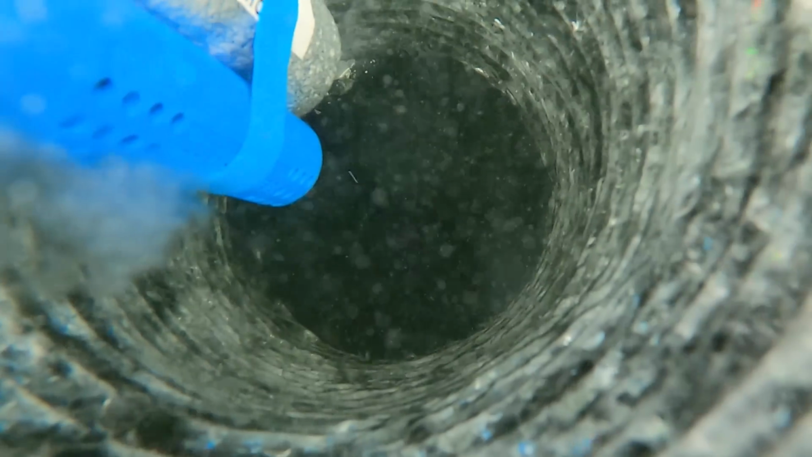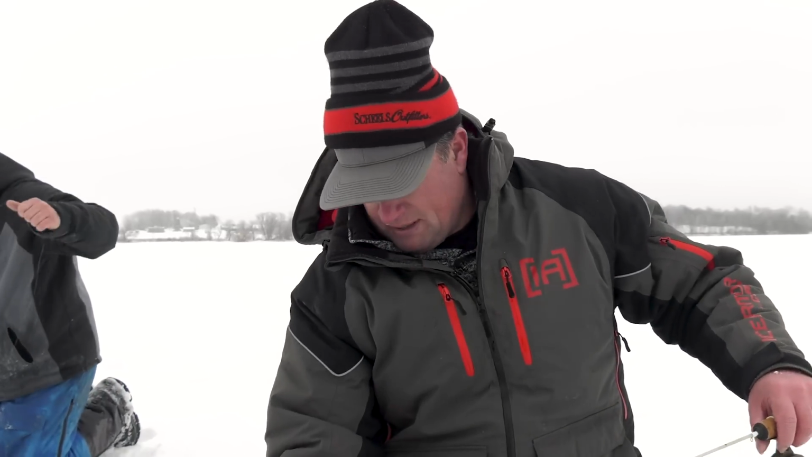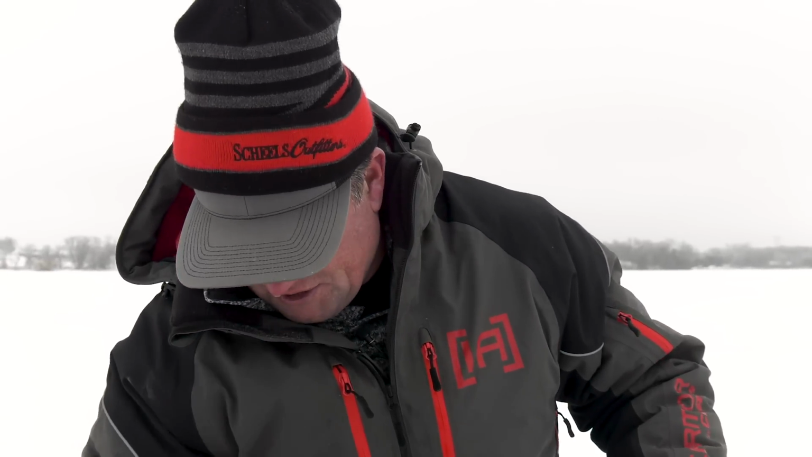And what's crazy is just how much these fish move, and how fast you wear out your welcome. It's like you'll catch a few aggressive fish right away and you'll mark a bunch of fish that just don't want to move. And you just got to keep moving and find new fish.